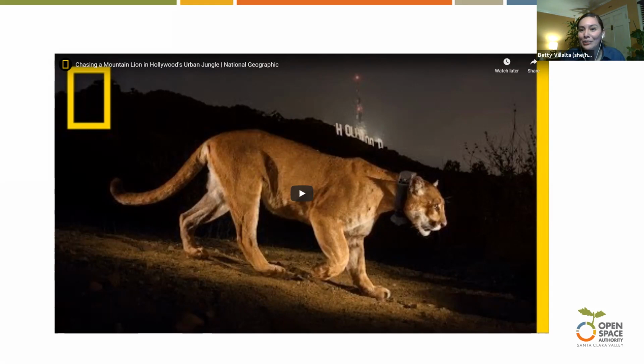And it was one of those things where, in his words, it was like seeing Bigfoot or Chupacabra for the first time. He was just like, what? A mountain lion in Griffith Park? As we know, they need a large territory, right? At least 100 square miles. Griffith Park is not nearly that size.